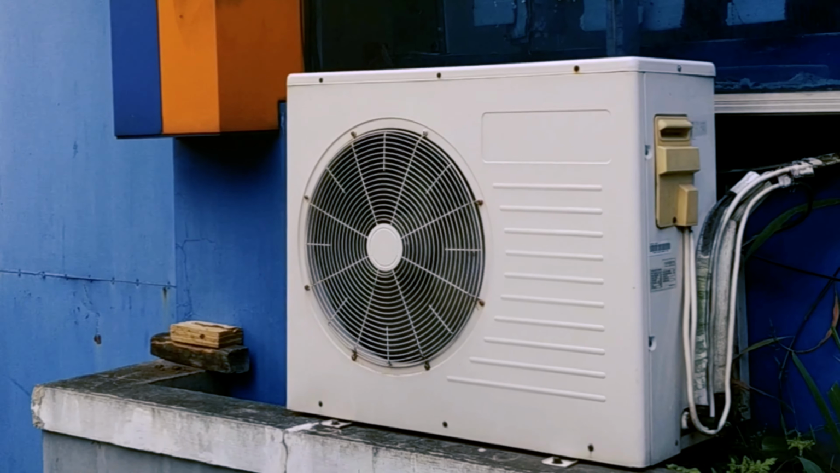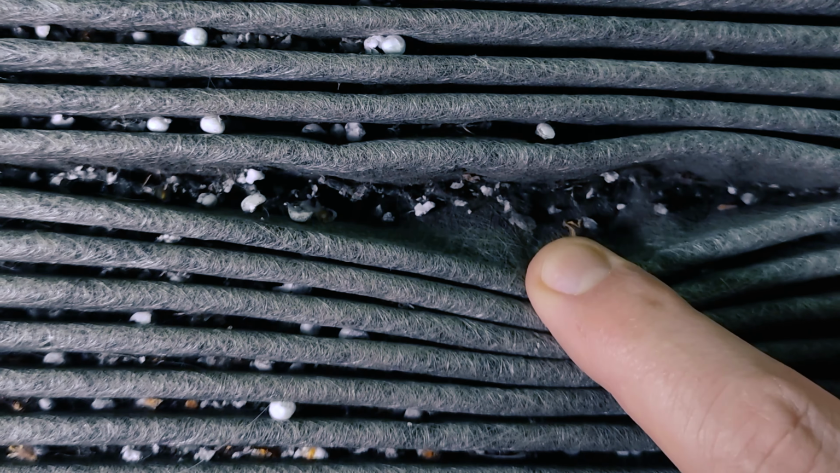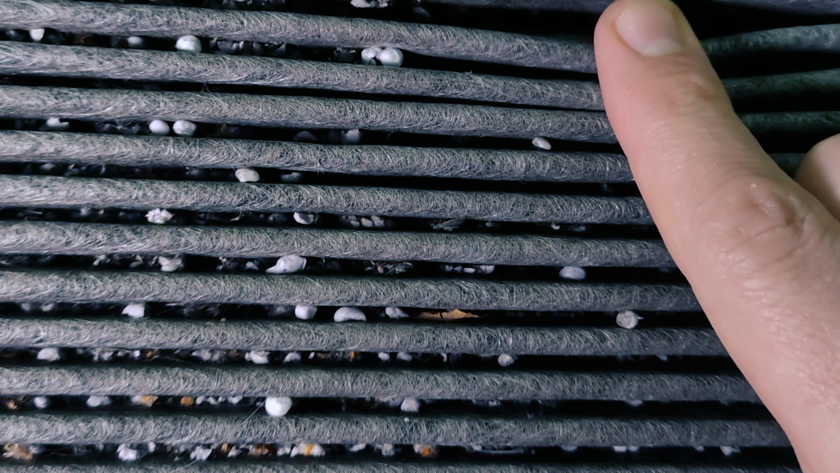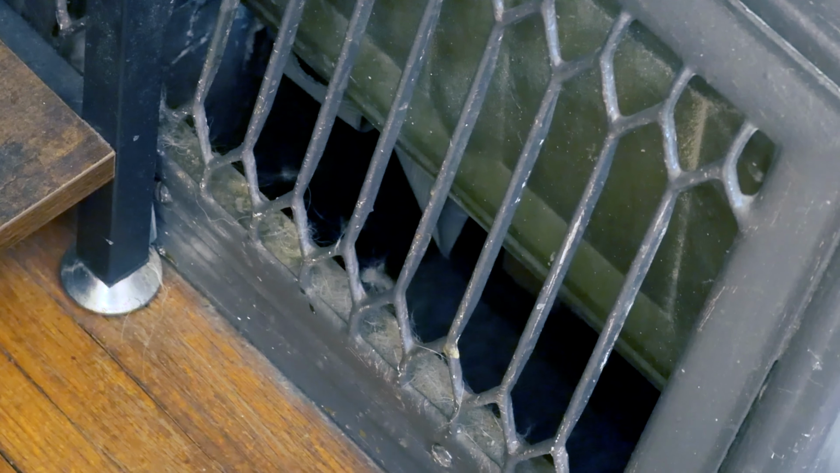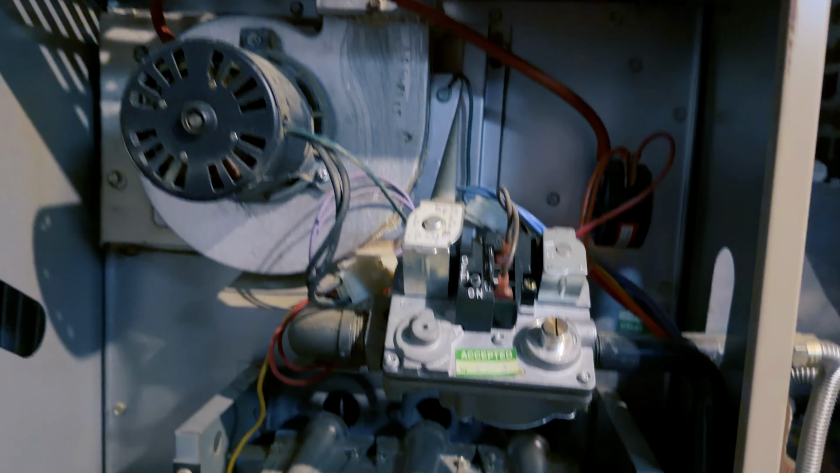A lot of people think furnace filters are only there for dust, but they're actually critical for airflow. A clogged filter can cause overheating, reduced efficiency, high power bills, weak airflow, extra wear on your blower motor, frozen AC coils in the summer. I don't have to worry about that one. I don't have AC. Complete shutdown, like mine did. And honestly, it sneaks up on you. You don't really notice it day to day until the system starts struggling.